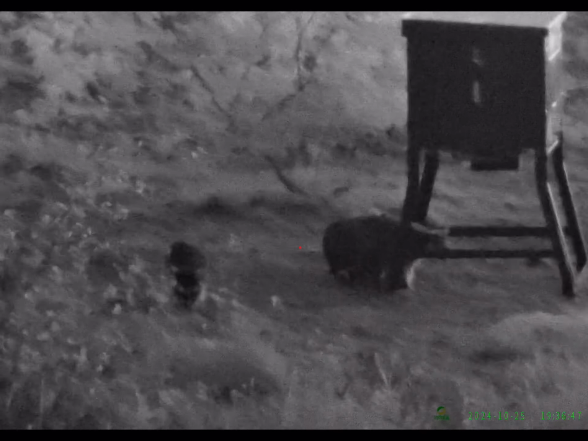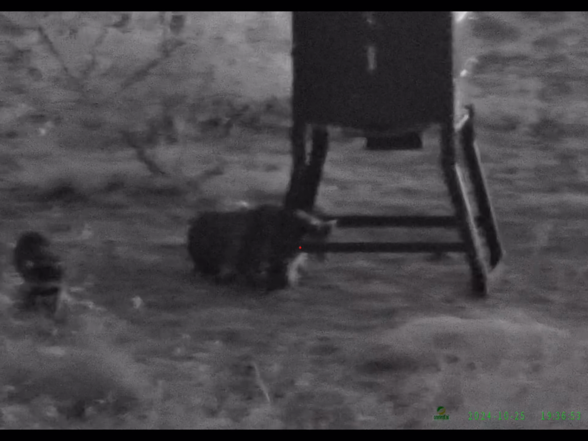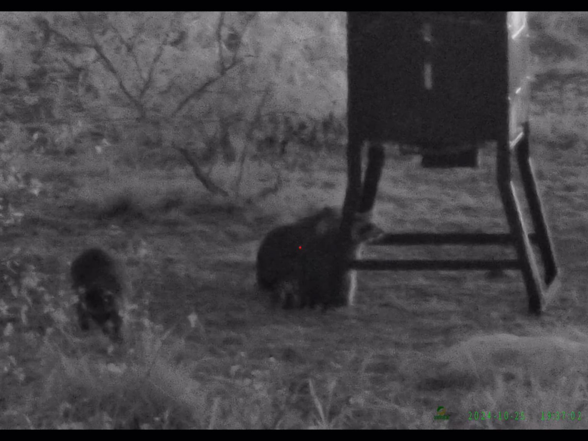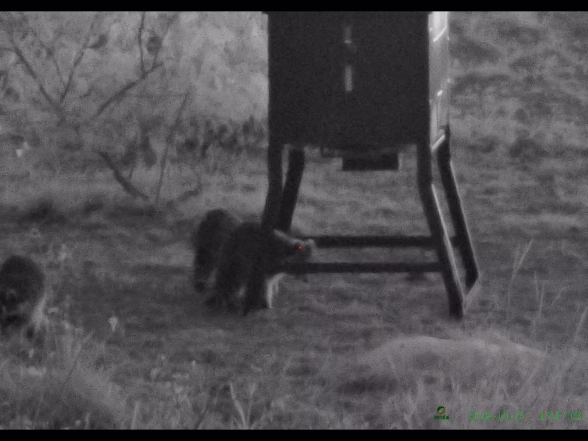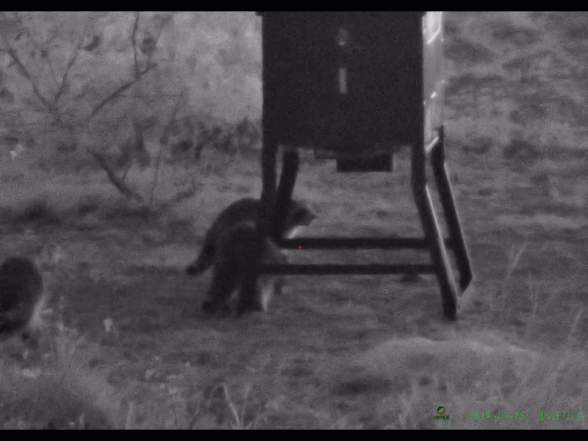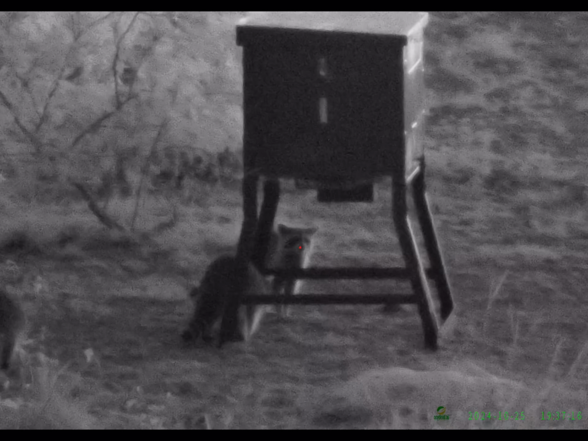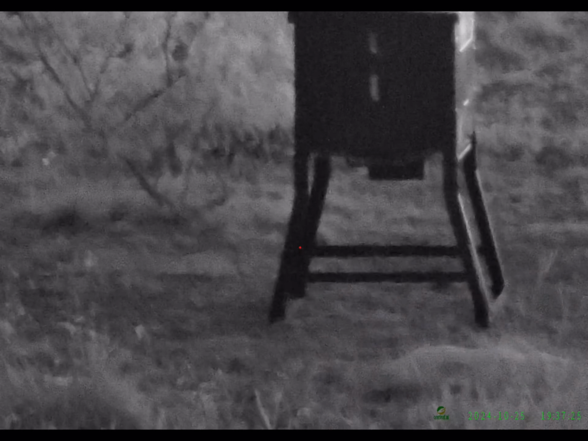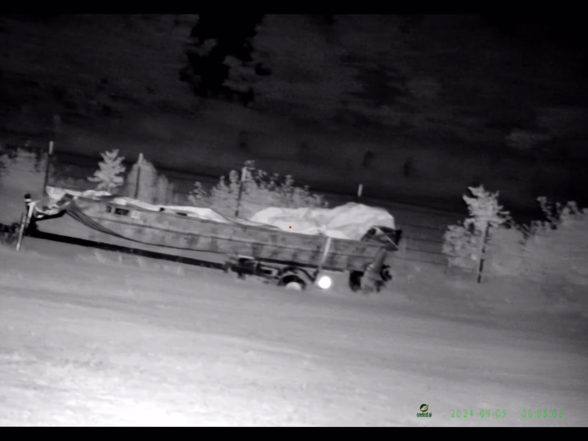See right here, these coons are at my deer feeder. This is on a full moon night. I'm not using any IR light or anything. This is just using the moonlight. No additional lights at all, and you can see how clear it is. I'll show a clip here in just a second with the IR light on. It's pretty amazing how clear it is with the IR light on. This is complete dark. I can't see them unless I'm looking through my scope. Here's a clip coming up with the IR light on.